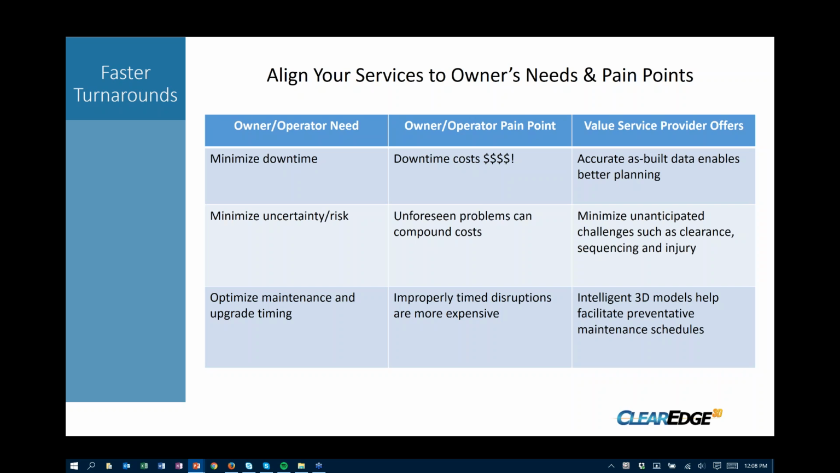So in talking to our presenters, we've kind of distilled out three major needs of an owner-operator and what they can use laser scanning for to better assist their processes.